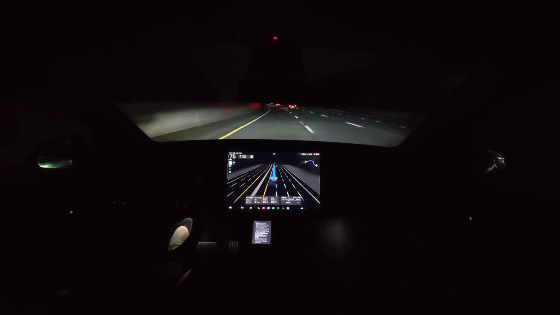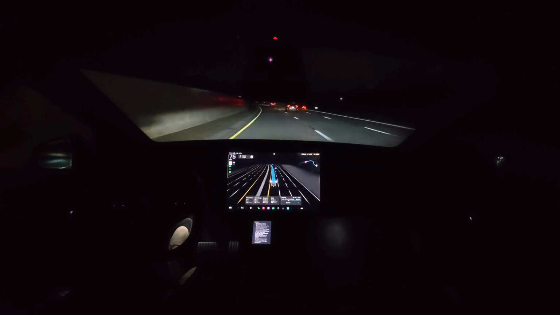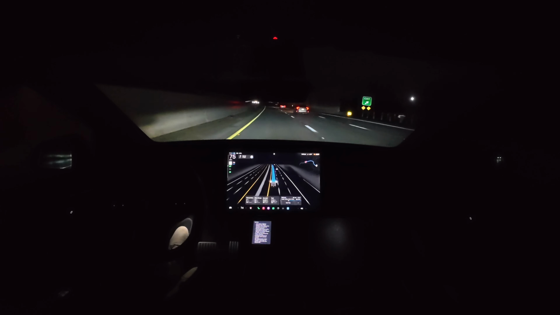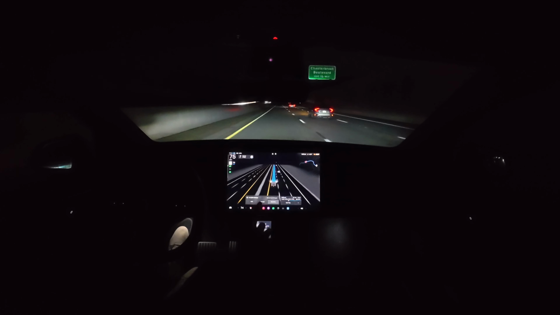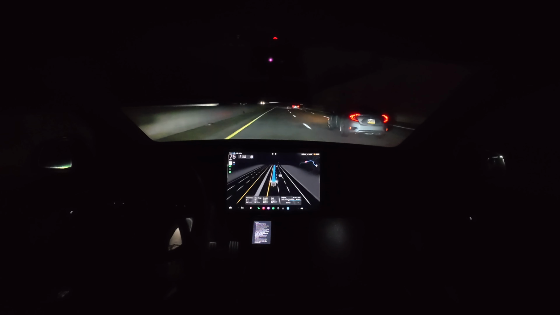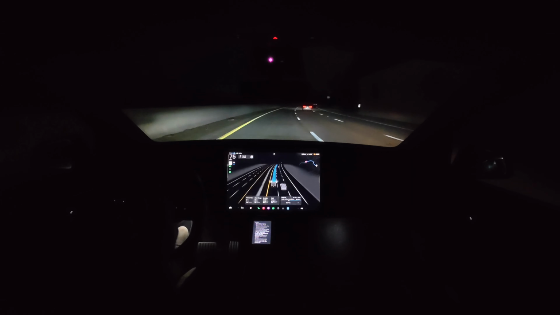So right now we've got an automatic lane change here, getting over into the faster lane. I'm doing 75 on this 3-lane highway, just trying to maintain the speed of traffic. For those wondering, I do have my car on the assertive profile, and I've got minimal lane changes turned off. So I know that with assertive, whenever it gets into the left lane, pretty much no matter what, it's going to stay here.